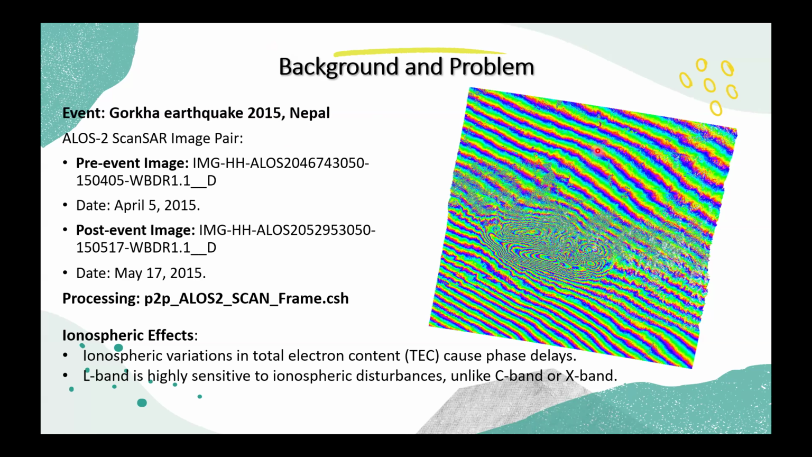So there are different methods to remove the phase ramps caused by the ionospheric effect, and one of them is split spectrum, which is also integrated in GMTSAR, and the other is fitting a trend surface. So in this presentation, I'll be comparing the results between these two.